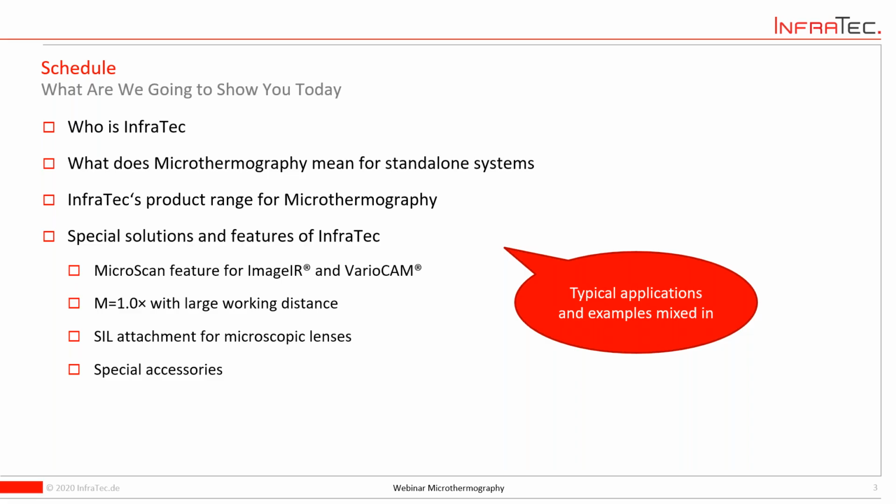And in the presentation, I also want to give you an idea of special solutions of InfraTec, for instance, the MicroScan feature, which can be helpful for microthermography. Some special lenses we have in our portfolio to really provide some benefits. And of course, to round up such a standalone system, there's accessory available to give you a nice user experience.